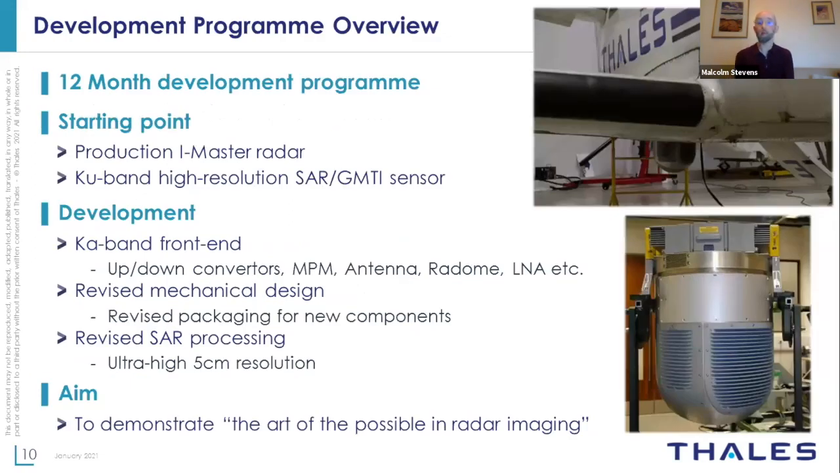The actual development was spread over 12 months, and the starting point was a Ku band, so a different frequency band radar, which had both synthetic aperture radar and also ground moving target indication. The two are complementary parts of radar. One looks at the still stationary objects, the SAR. The other one detects the moving targets, the GMTI. For this demonstration, we were concentrating just on the synthetic aperture imagery.